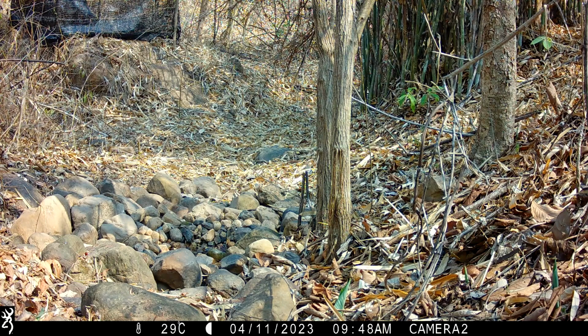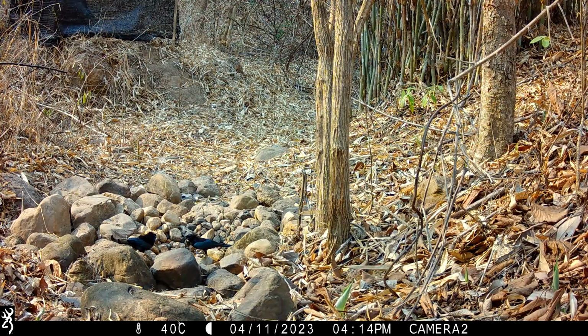Again, a little tailorbird at the back. Possibly a common one, this one with the longer tail. Just look at the sheen on the plumage of these drongos. Absolutely gorgeous.